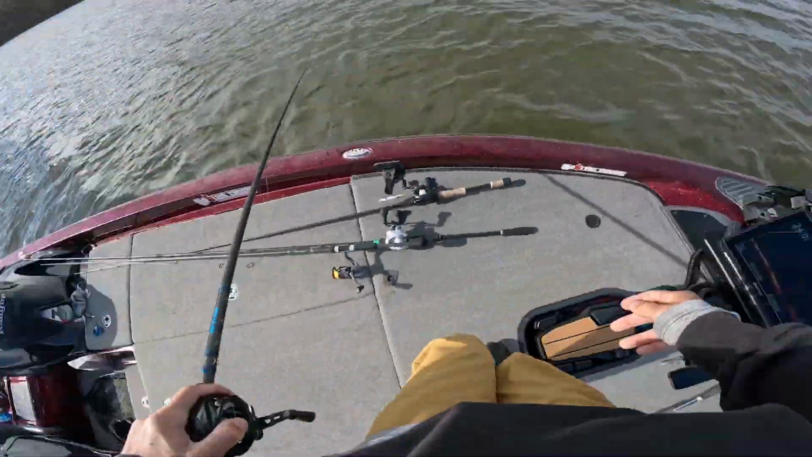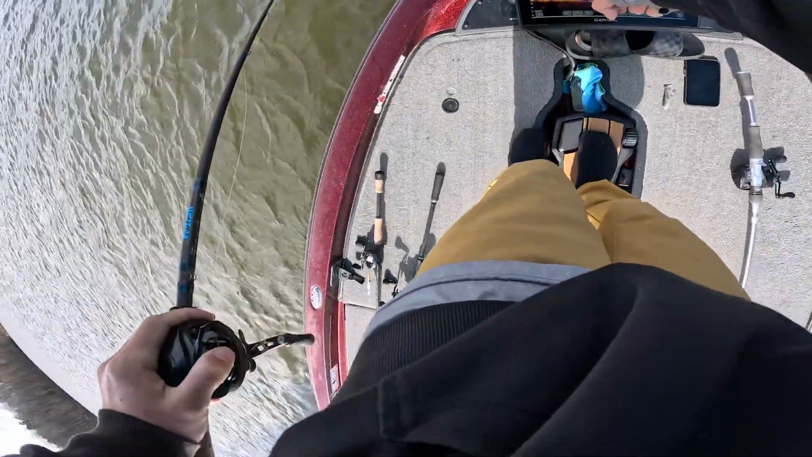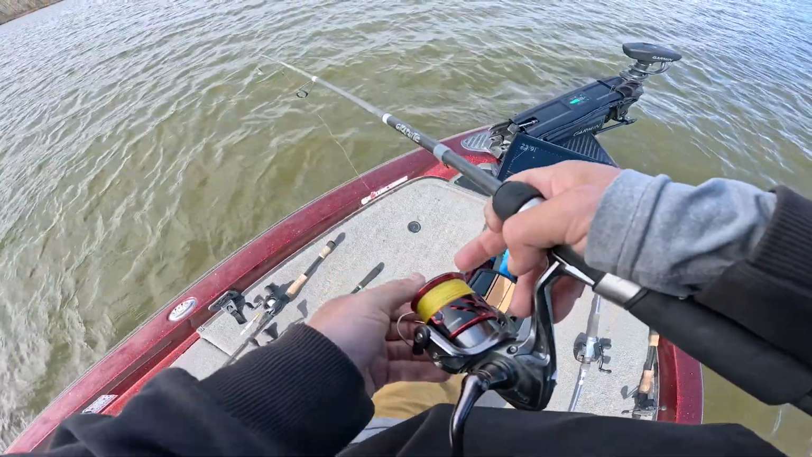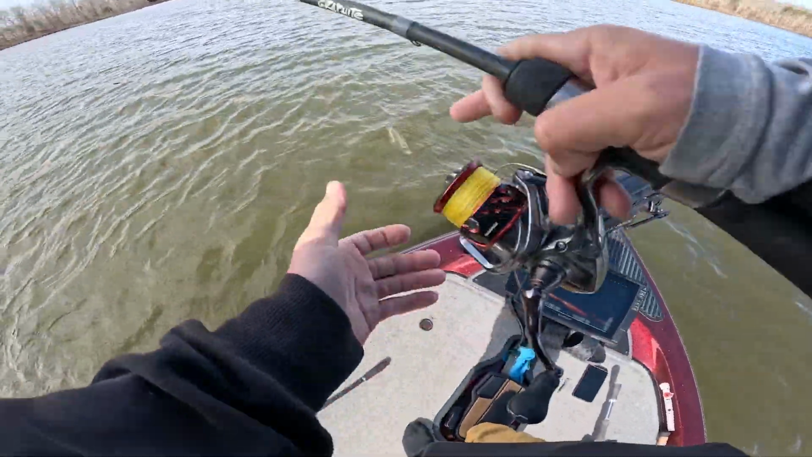Oh my god, it broke me off. No. Well, the A-rig didn't go in the fish's mouth because there's the fish. He's still chilling. God, that's ridiculous. That sucks. Finally got him to eat.